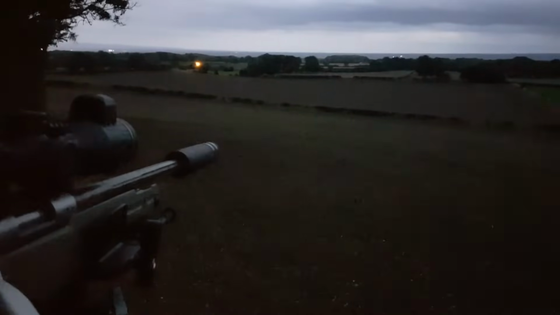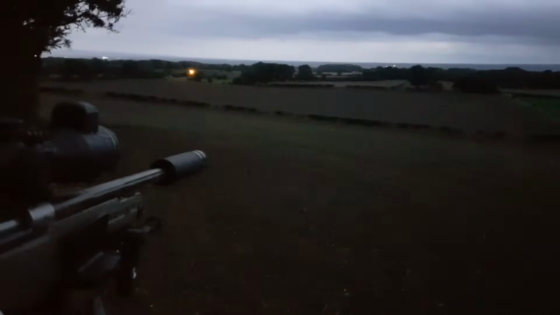So that just gives you a good idea of what the low light performance of this scope is like. Here you go guys, this is what you can see with the naked eye, the Mark 1 eyeball at this time of night. So in comparison to that footage you've just seen there, that's a pretty good image that the Alpex 4K is giving.